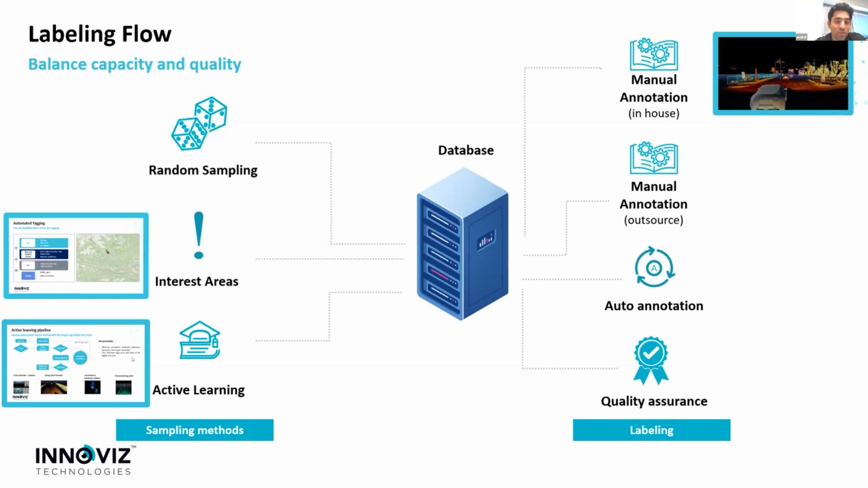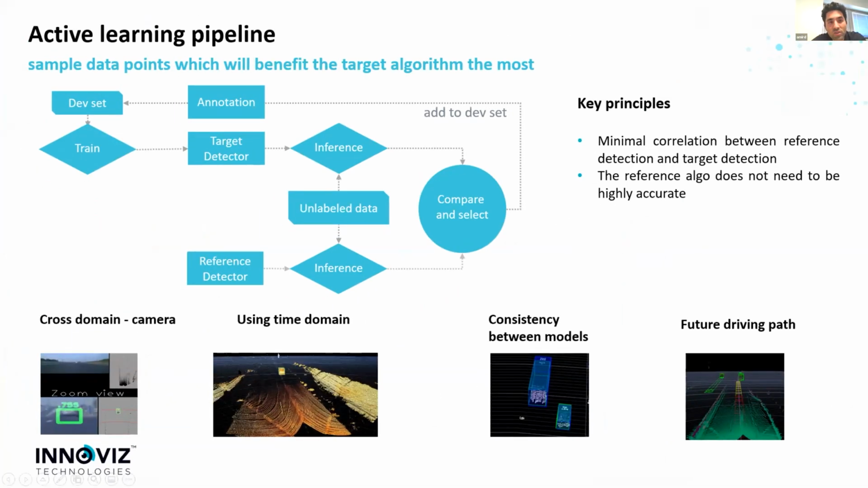I think one of the most interesting sampling approaches is what most people know as active learning. So the base idea behind active learning is sampling data points which will benefit the target algorithm the most. And if it can be done automatically, it's also a huge plus. So how do we do this active learning? We start off by training our target detector or target system over the available data set.